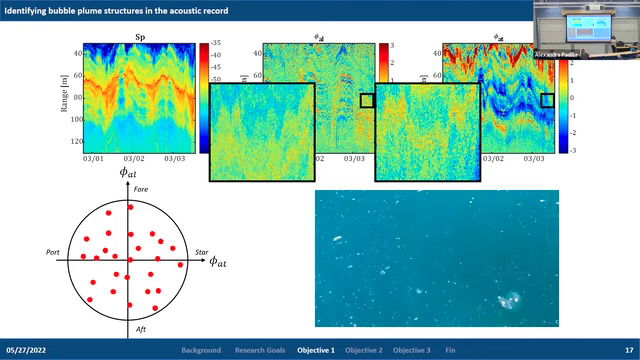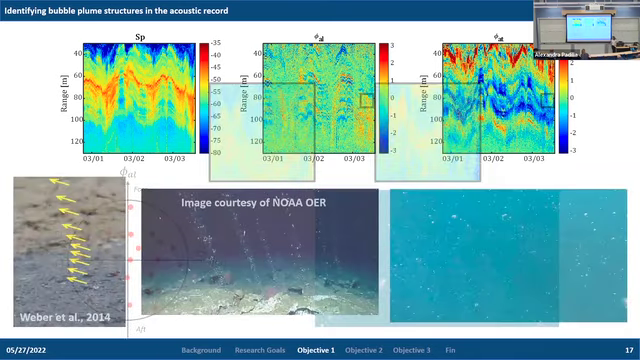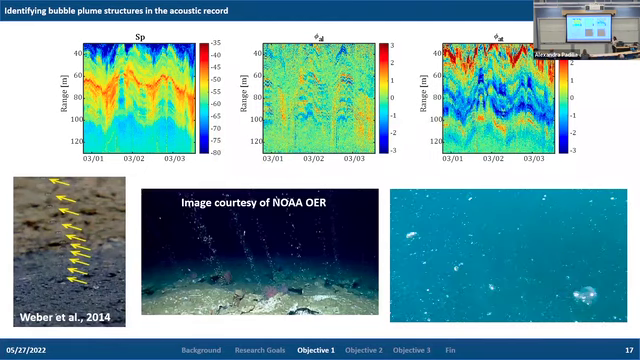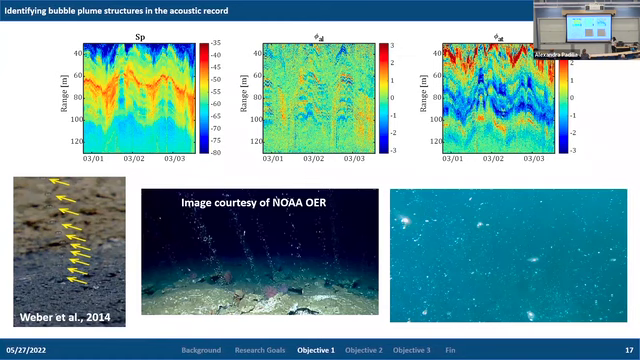And so we had to do this in an automatic way because we have a year's worth of data and it would be really tiresome to go through manually. So what we did was we used the coherence factor. And this coherence factor measures the coherency between two different variables. In our case, we're looking at the coherency between the alongship direction and the athwartship direction. And when we calculate this coherency, we come up with these types of plots where we observe structure in the angle data.